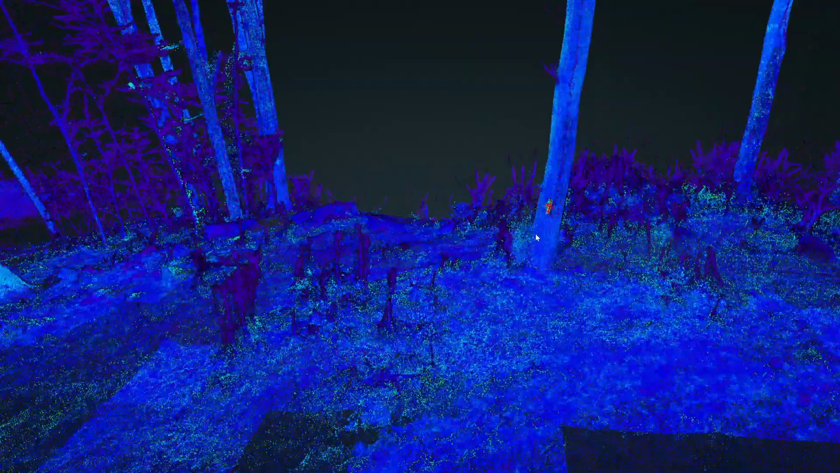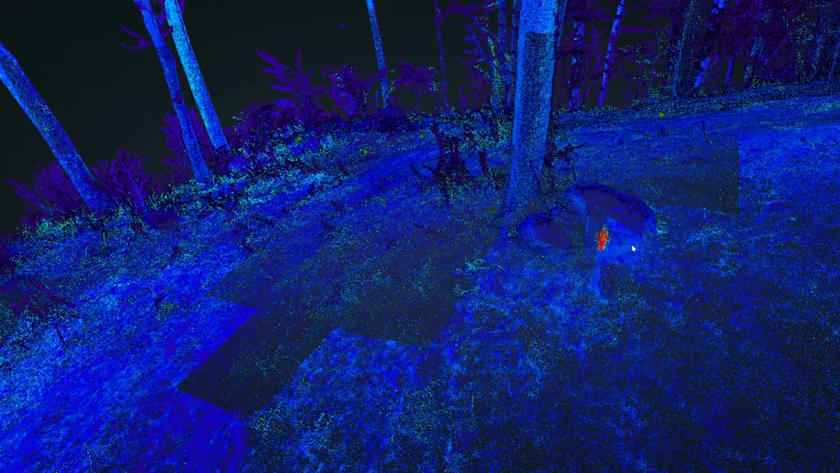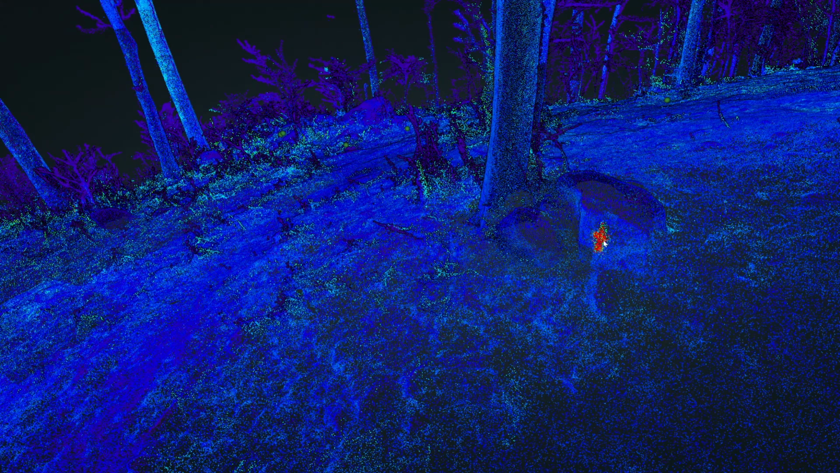So the ground LiDAR just filled in the gaps for us really well, and we merged the data together. Let that load in so you can see the reflective tape. Yeah, that's on the rock. That's the one that I was sitting by.